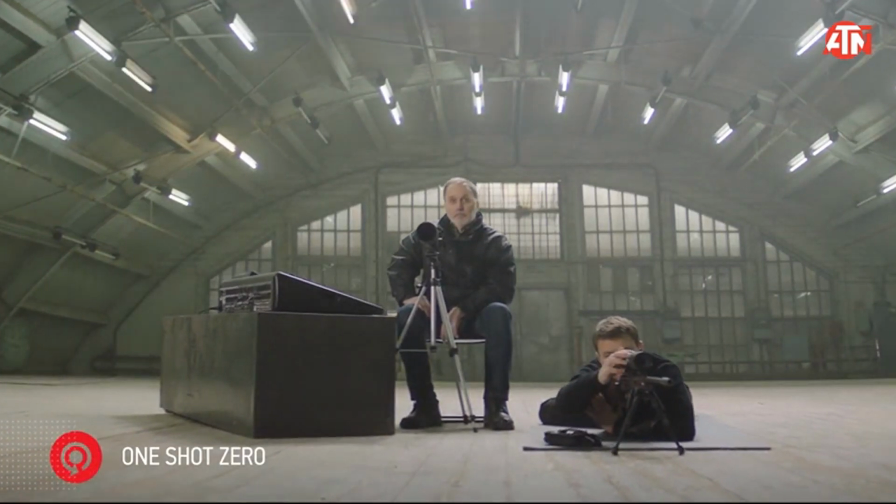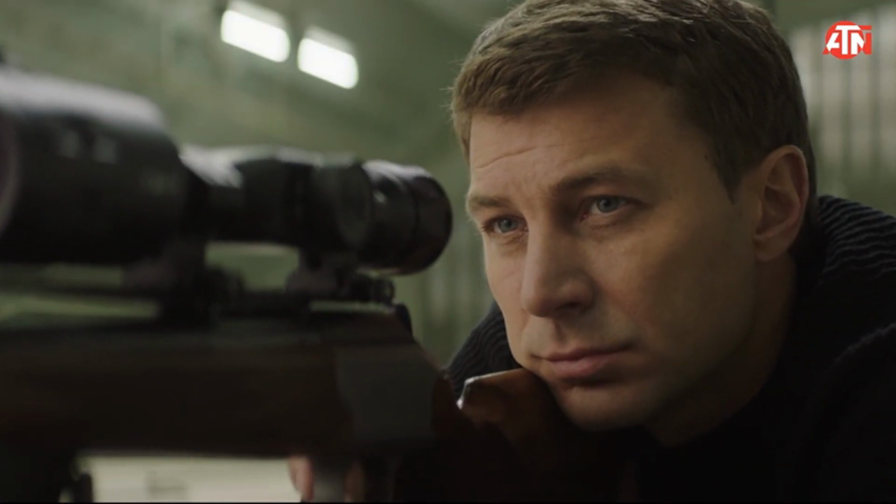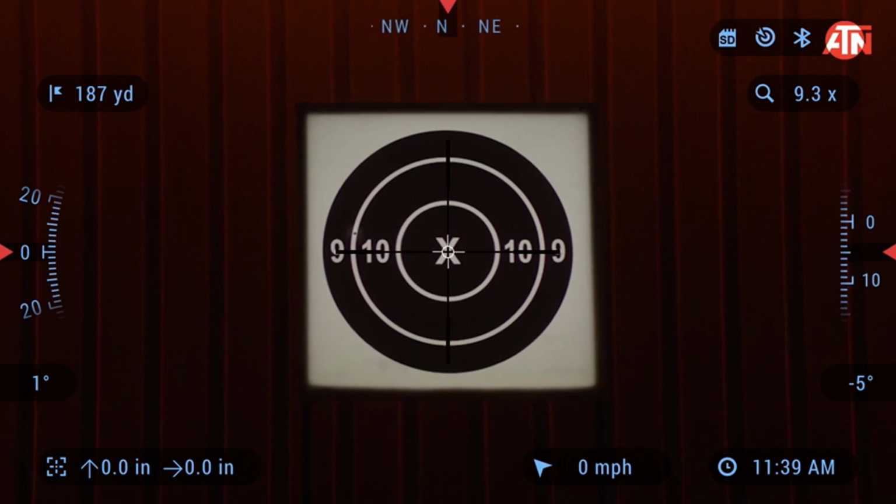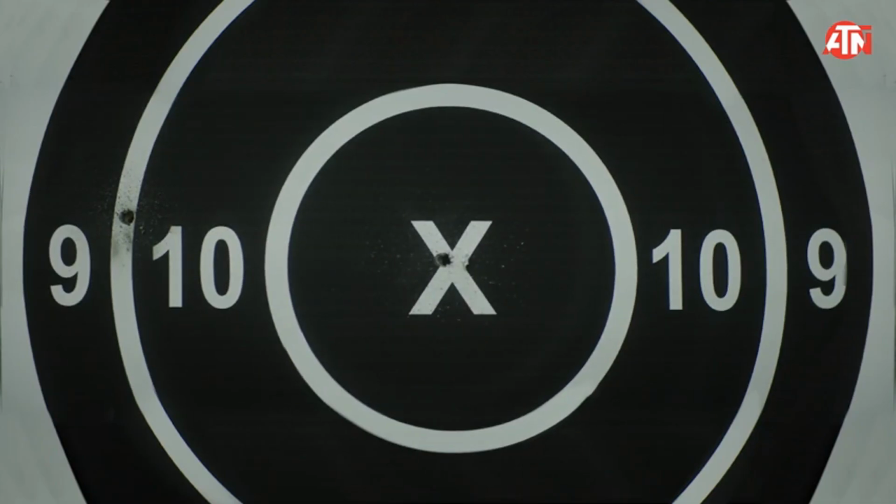Works in total darkness. Thermal imaging can see through complete darkness, fog, smoke, anything that might obscure your vision. It doesn't need any light at all, so it's always ready to go. This is a huge advantage in situations where visibility is zero.